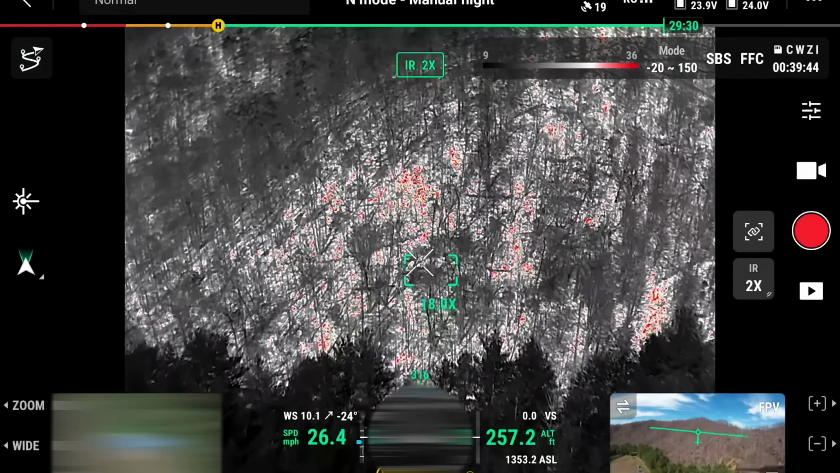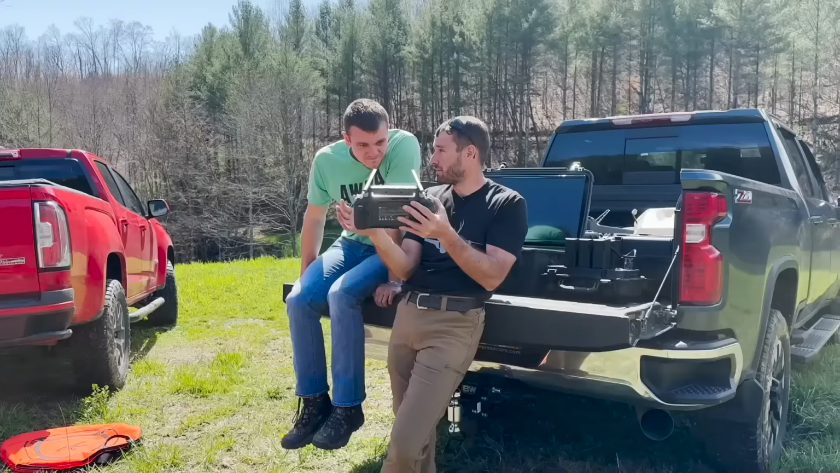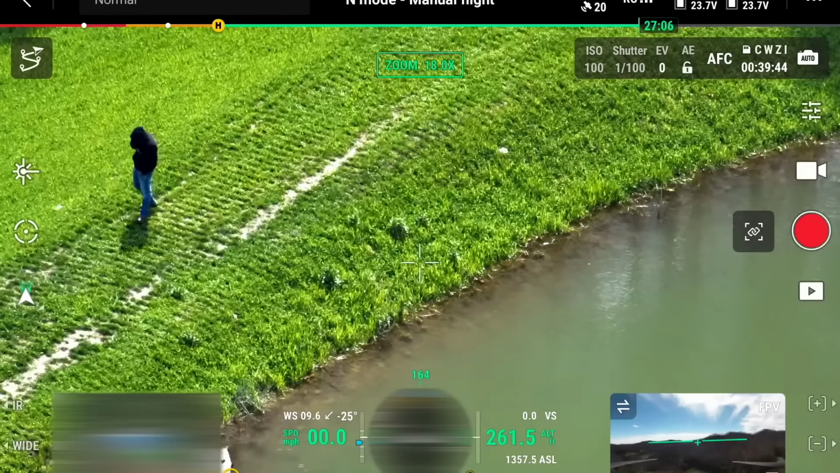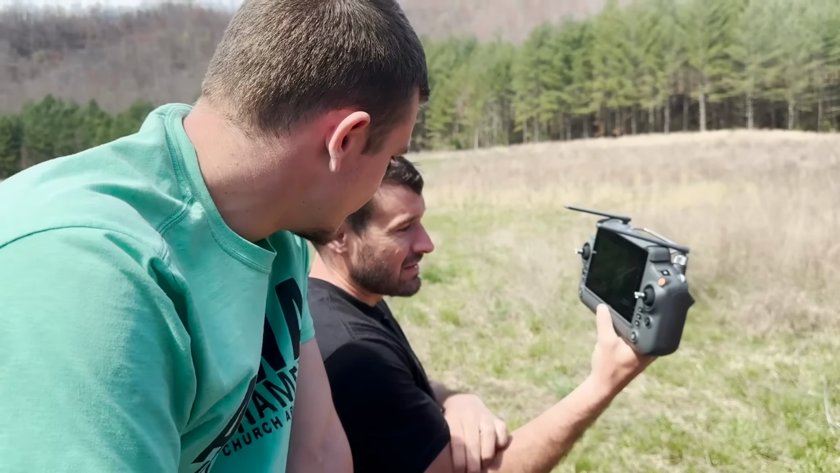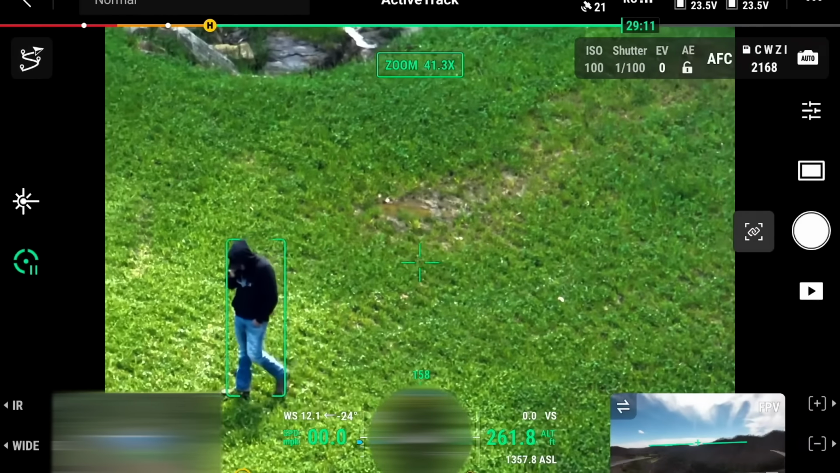For me to find a deer today, because you got this much hot stuff to deal with and figure out, is super hard. Let's say you're watching Jay over here. Let's see if he walks around. And you're like, I want to watch that guy. That is very, very nice. And you could do that for a deer at night? Yeah, you could. He didn't even know we're looking at it. This is perfect. It just keeps an eye on him.